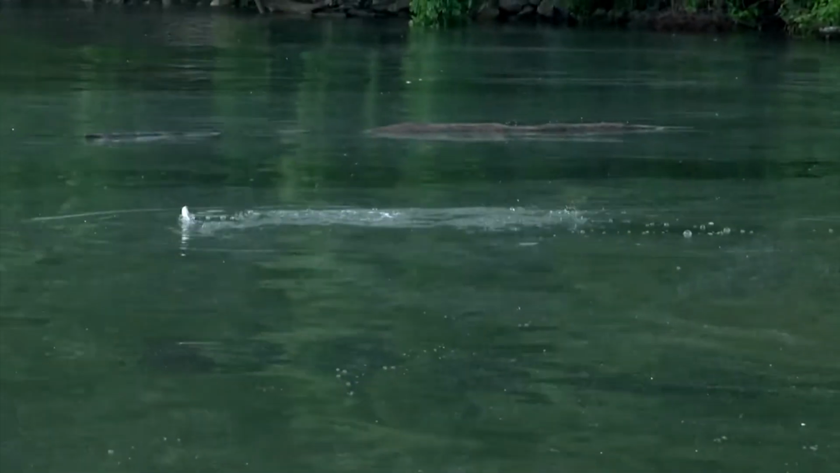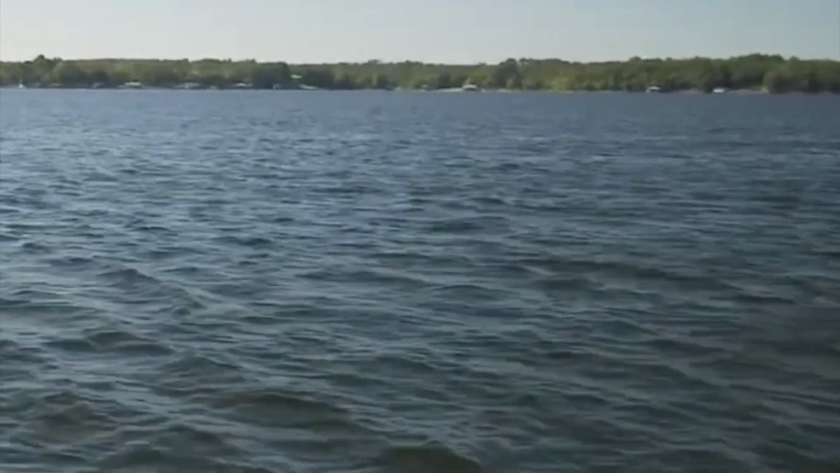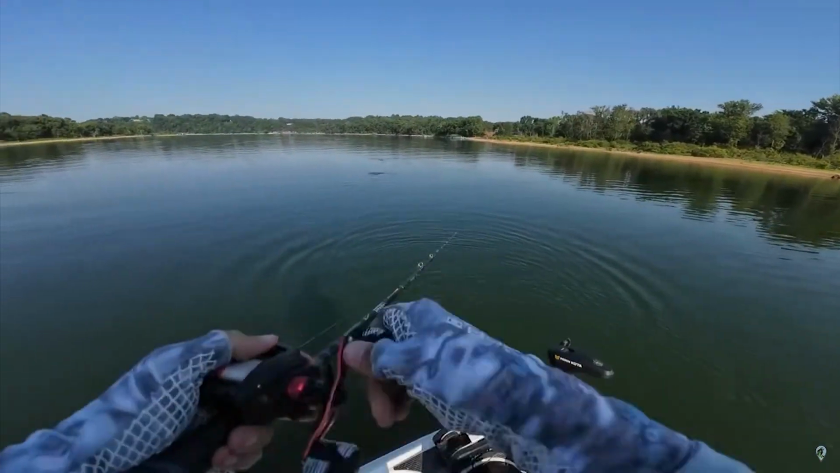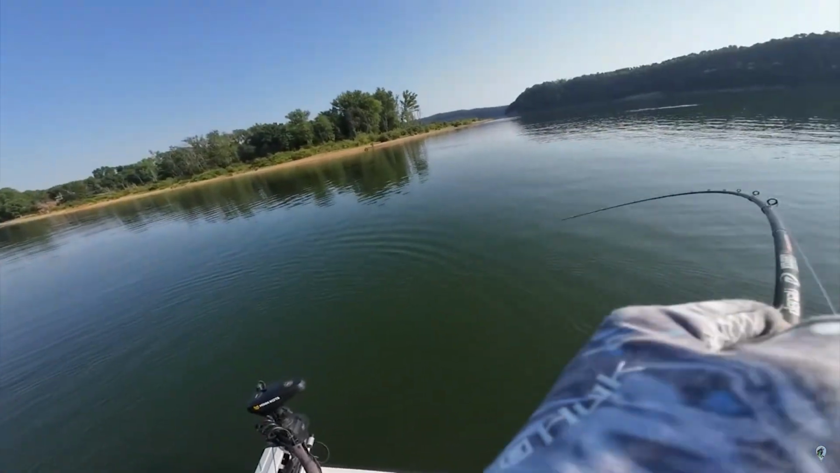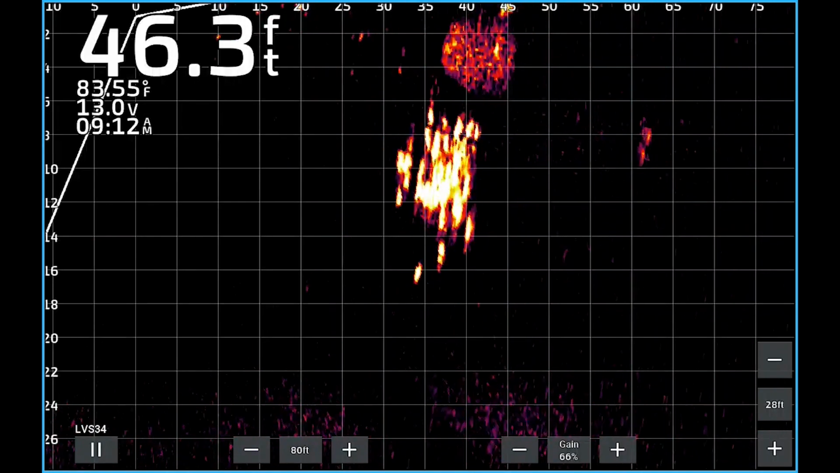When bass get in big groups and they start breaking the surface on bait fish like a feeding frenzy, this is what I learned growing up that is called schooling bass. And man, what a fun way to catch them. And guys, we're going to talk about why the bass are starting to school right now, later in the summer